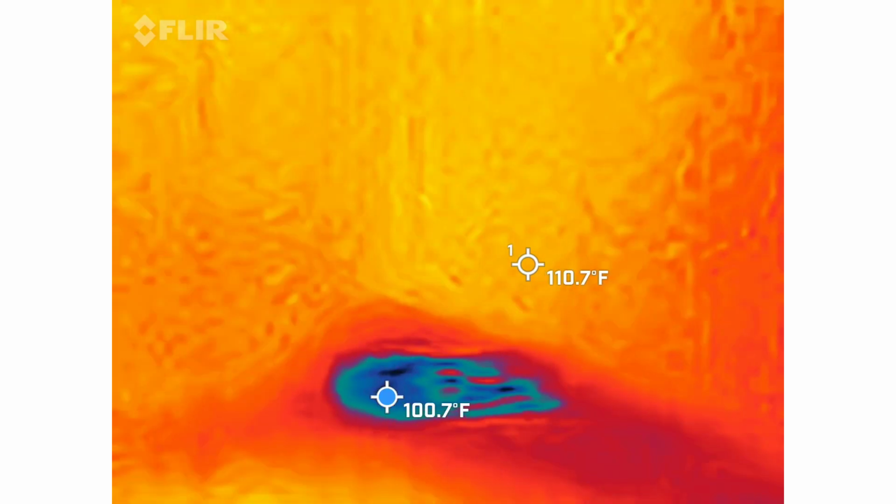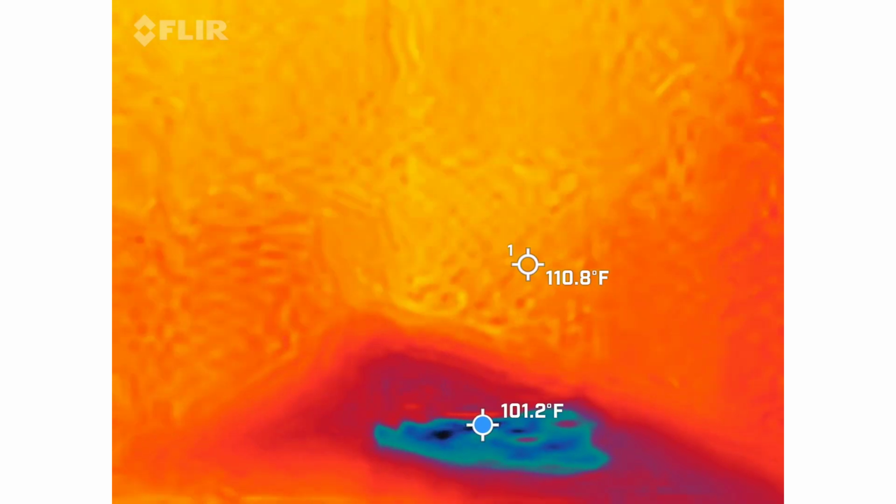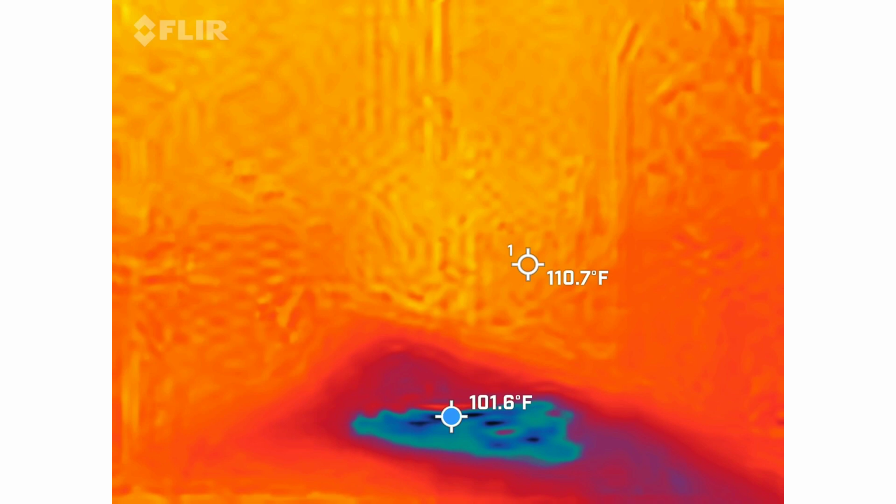Hang on. There it is. Behind all these people, there's 3 other people standing there. That's a little blurry. I'm going to play it again just so I can freeze frame it for you.